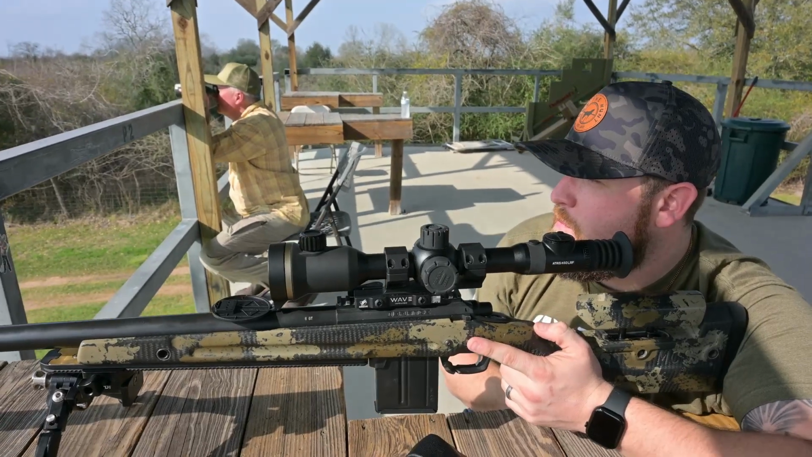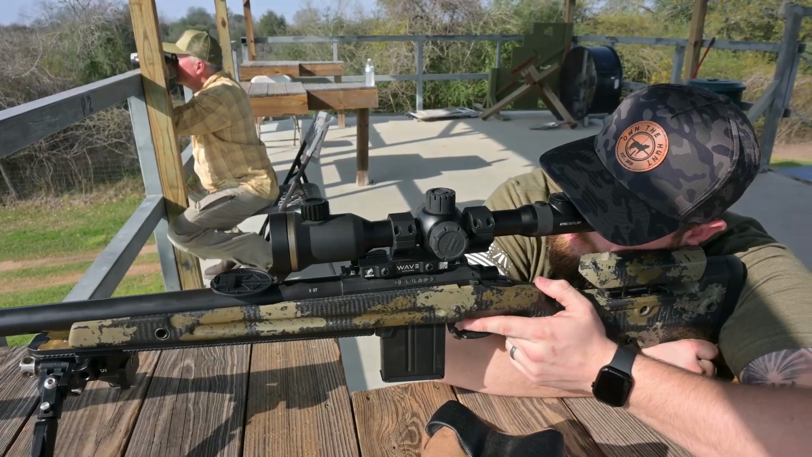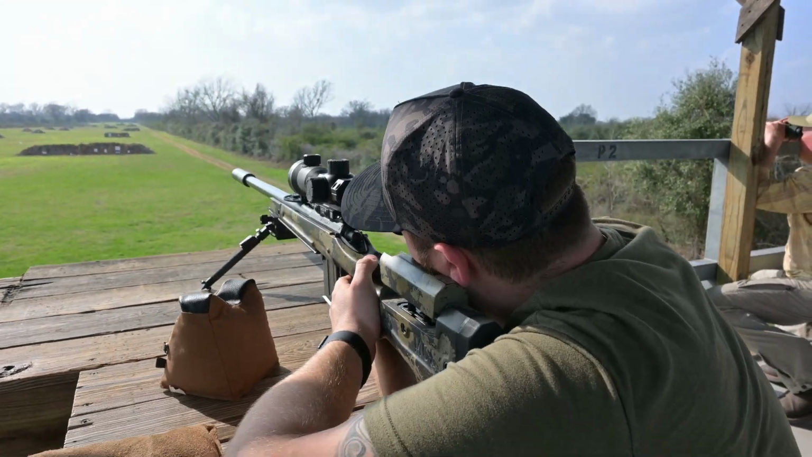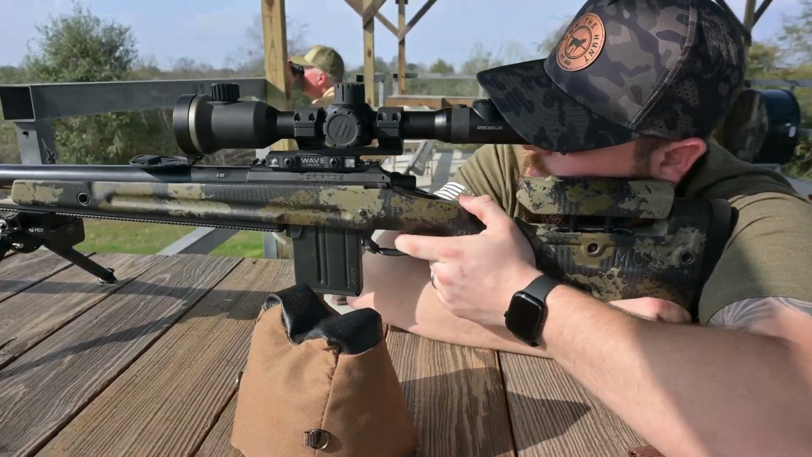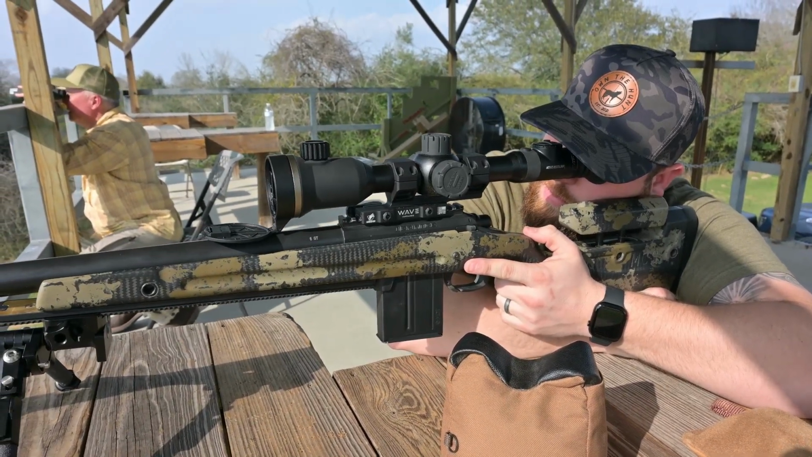So hold off the plate about half a target. Yeah, no impact.